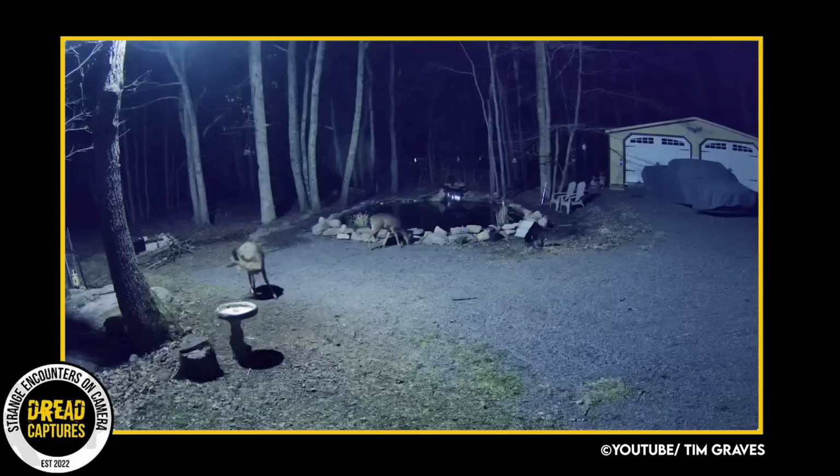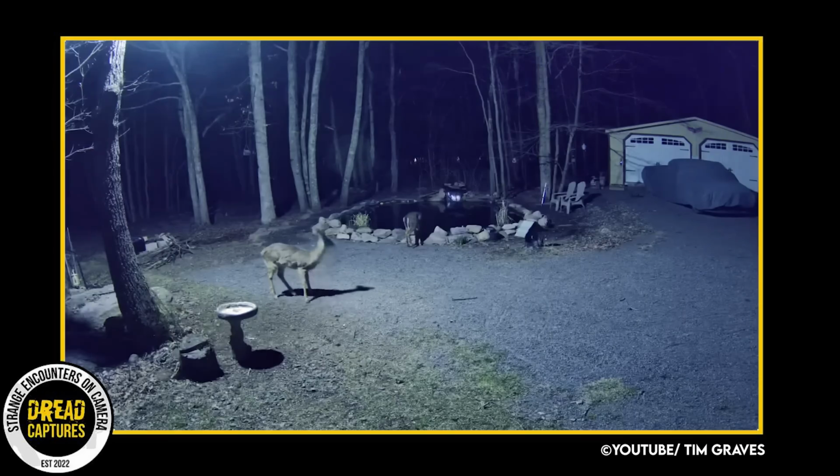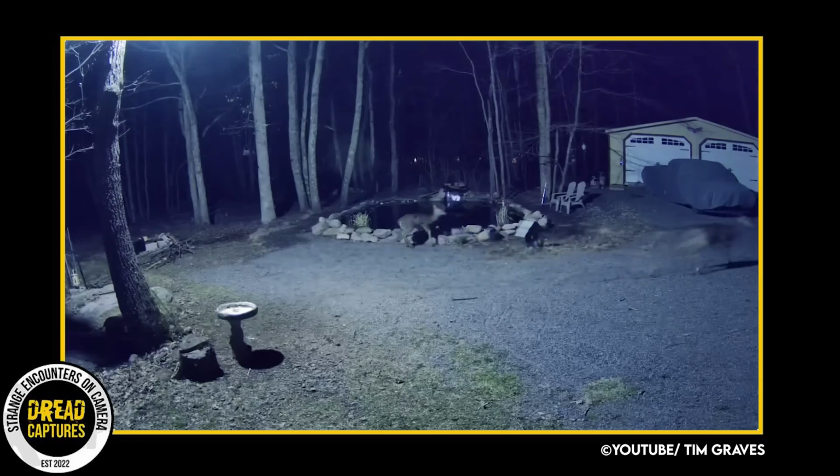A home security camera captured this footage of a few deer enjoying a late night drink. You can see the deer just doing what deer do. After a few seconds of video, you can see the deer in the forefront perk her head up. She senses, and most likely smells, something is coming their way. As she takes off, that's the signal for her friend to follow suit. And before we can even see what they are escaping from, they're gone.